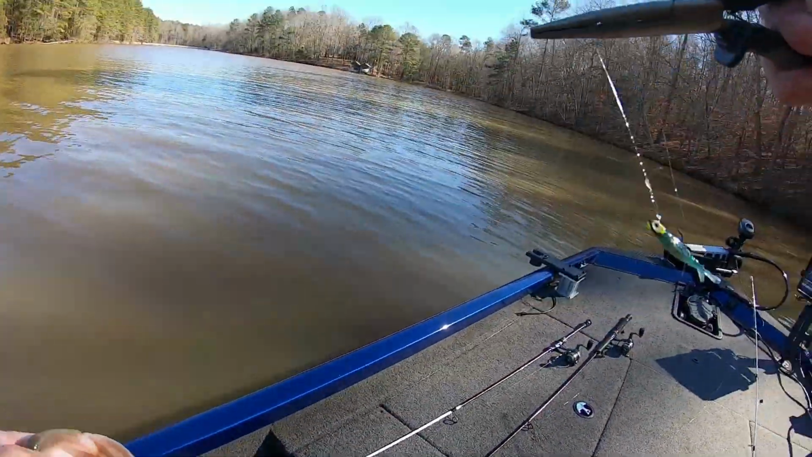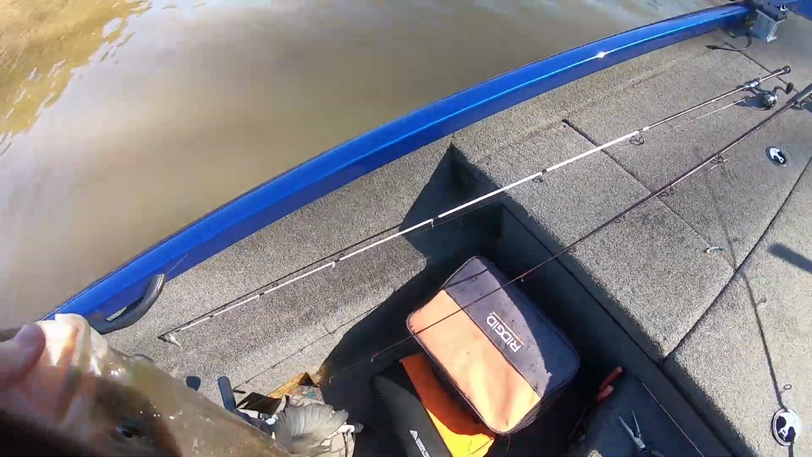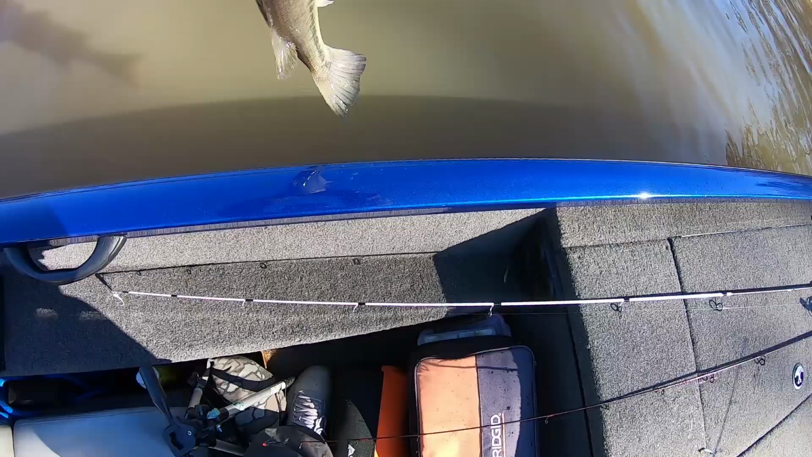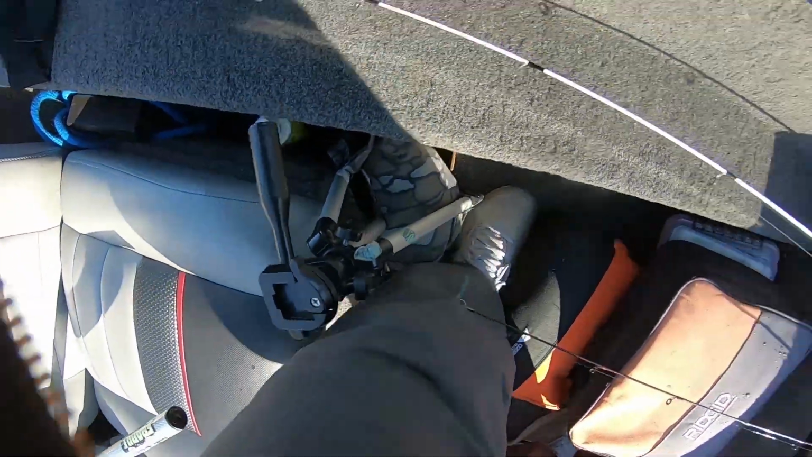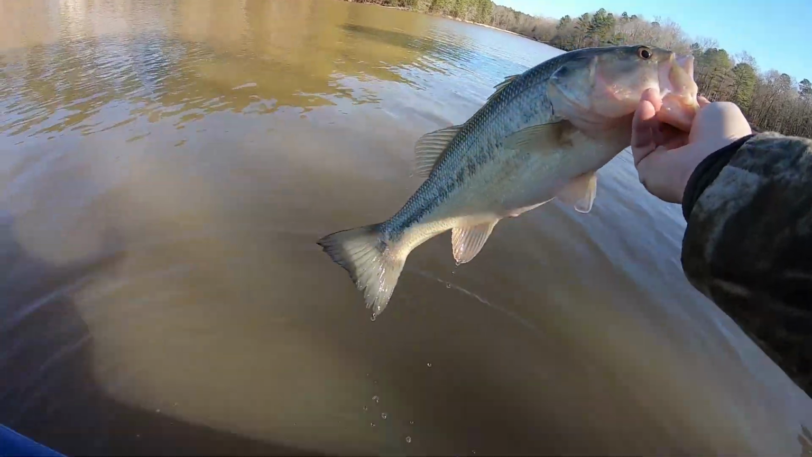Here, I got it. A little tiny jig. I poured those last night, playing around. Oops, I made him bleed too. He was hooked right at the bottom of his gill. There you go, guys. It wasn't in his stomach. That's a nice bass. He's 3.5 pounds.